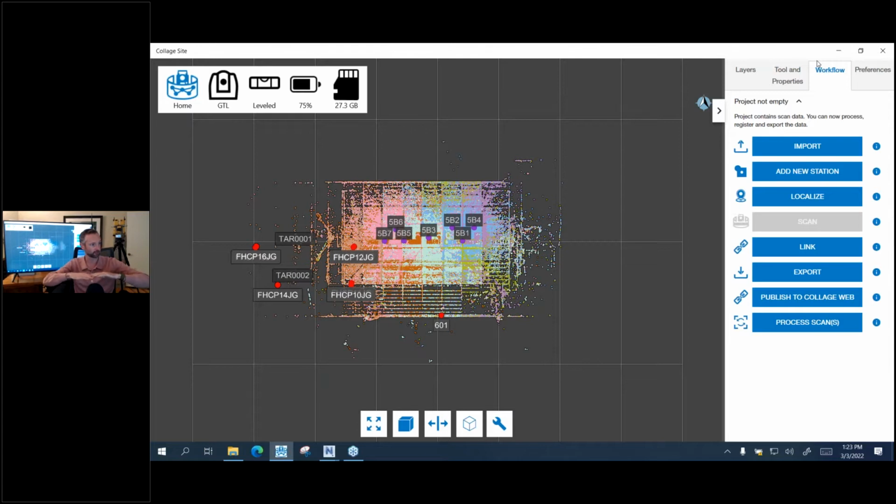So when you import into Revit, you don't have to worry about, many of you I'm sure have experienced this, where when you're doing registration, you have to determine what is level, what is not level, and get rid of that.